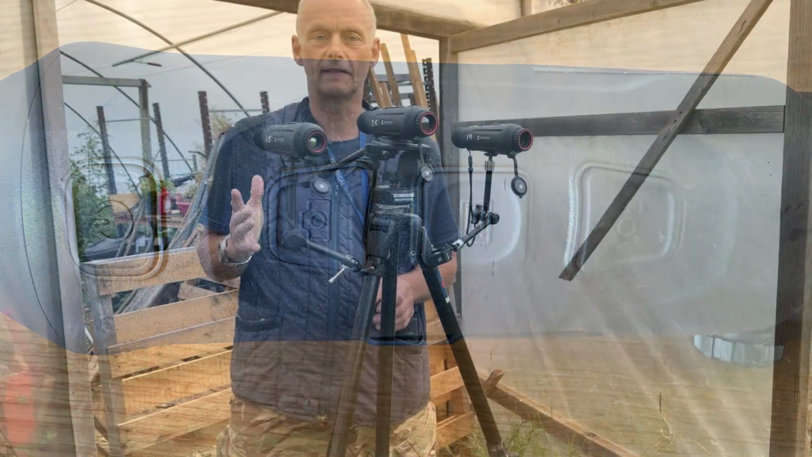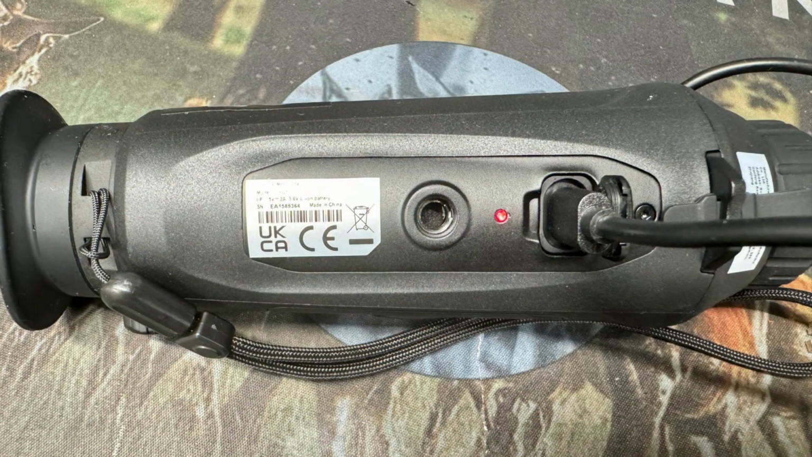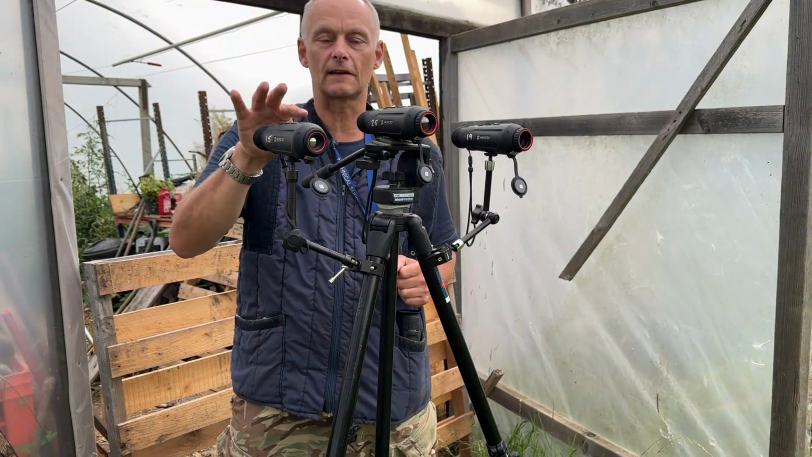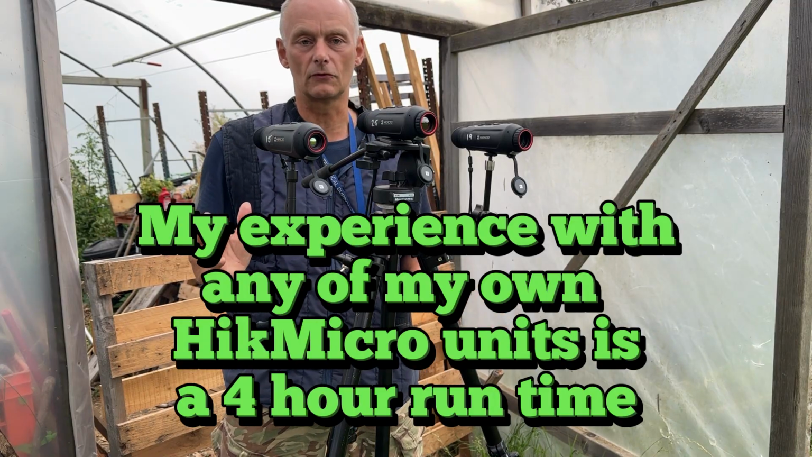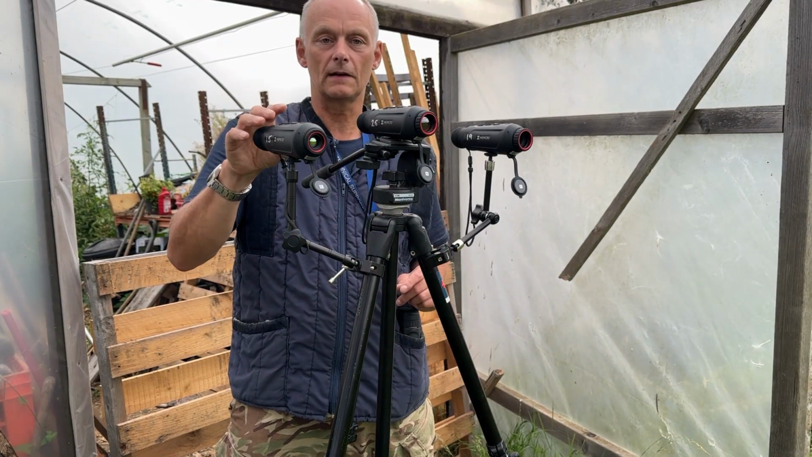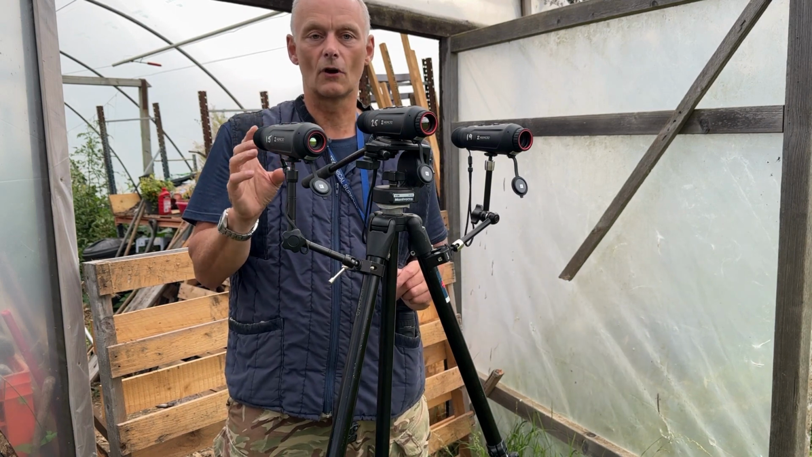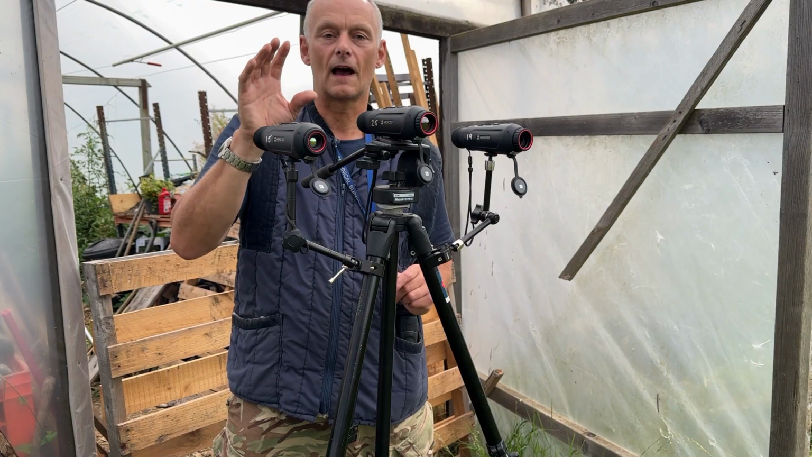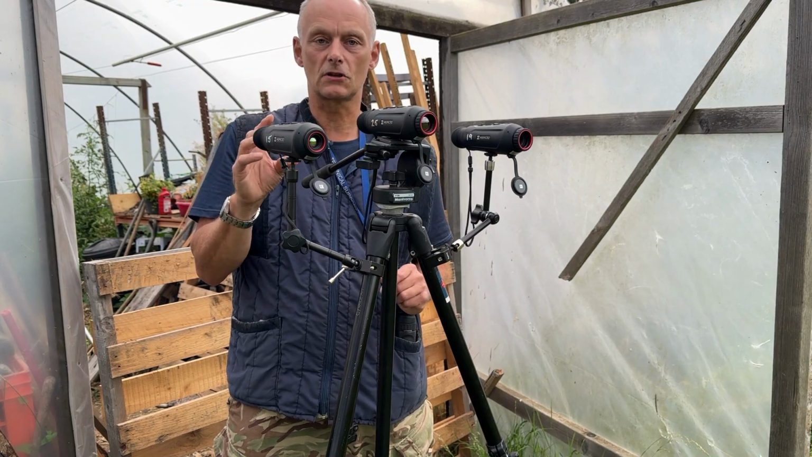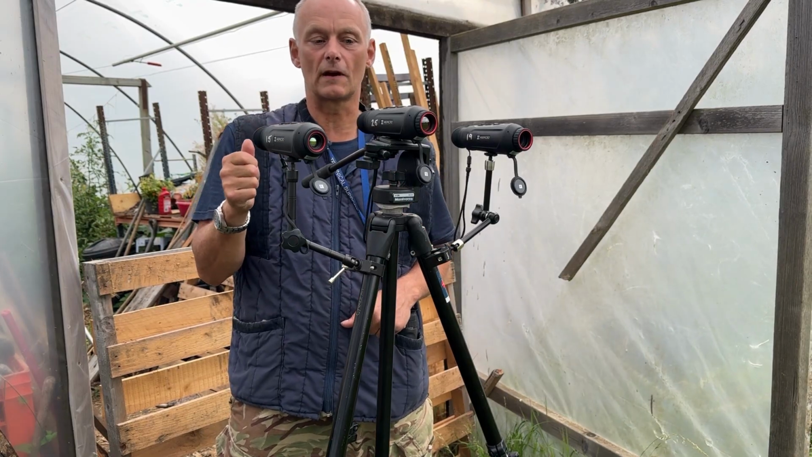They all run off the 18650 battery, and you can run this off of a power bank to save running that battery down. So if you're on a long rat shoot or a long squirrel shoot and you're a bit concerned that the 18650 battery might not last, just plug a power bank in there and it will go all day, no problem at all. In the box that these come in, it comes with two 18650 HIKMICRO batteries and a HIKMICRO double battery charger. What I tend to do is to put another 18650 in this and go out with the two newly charged HIKMICRO batteries, and I always put a bit of tape over the positive side so you know that's a live battery and ready to go.